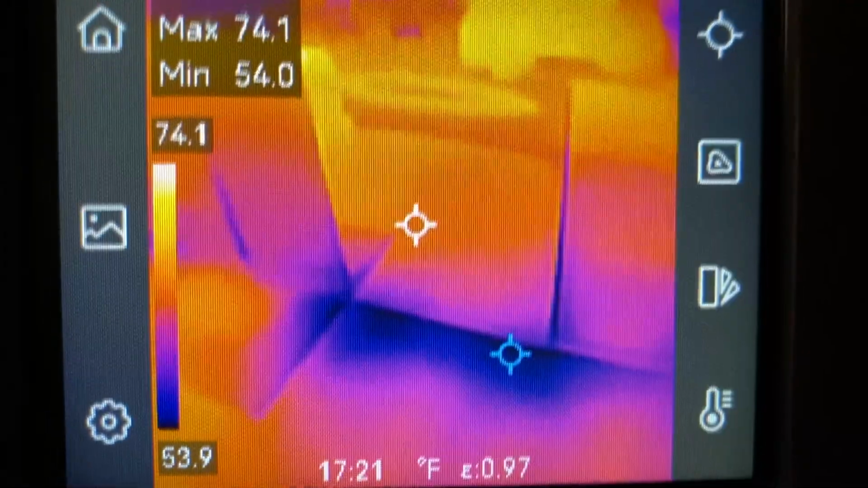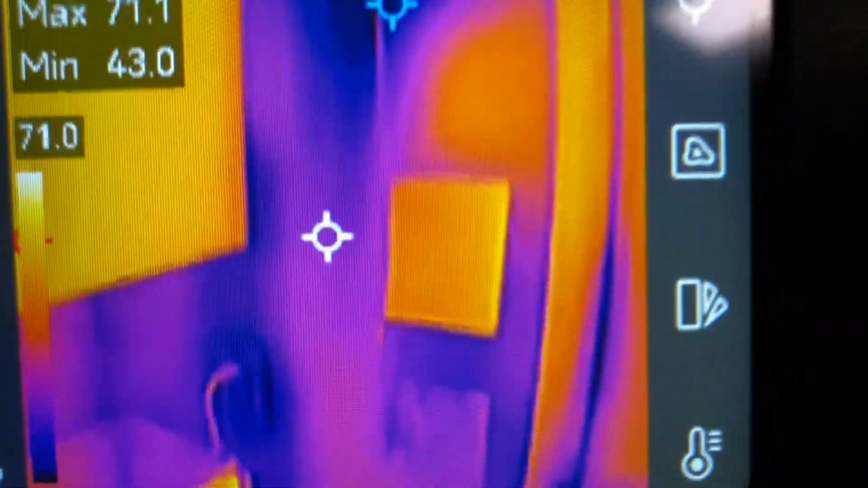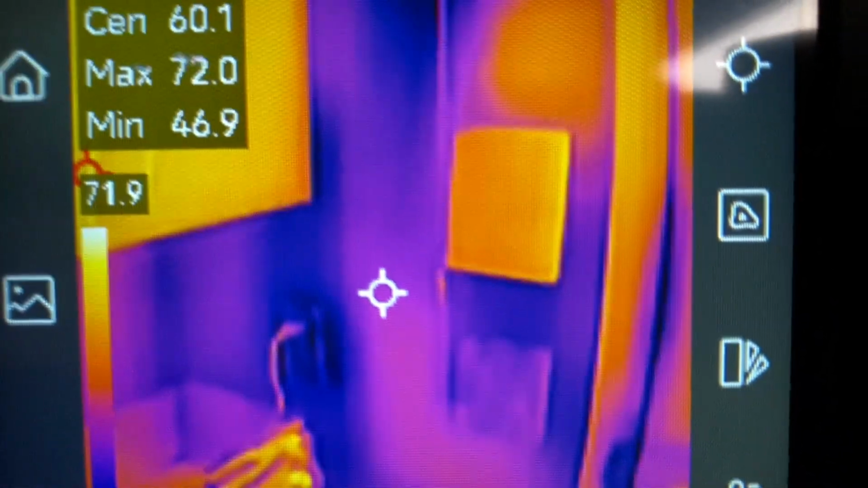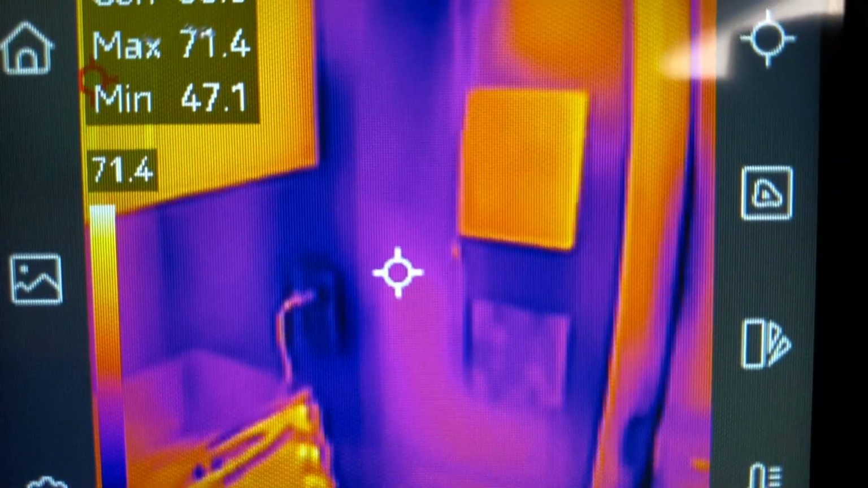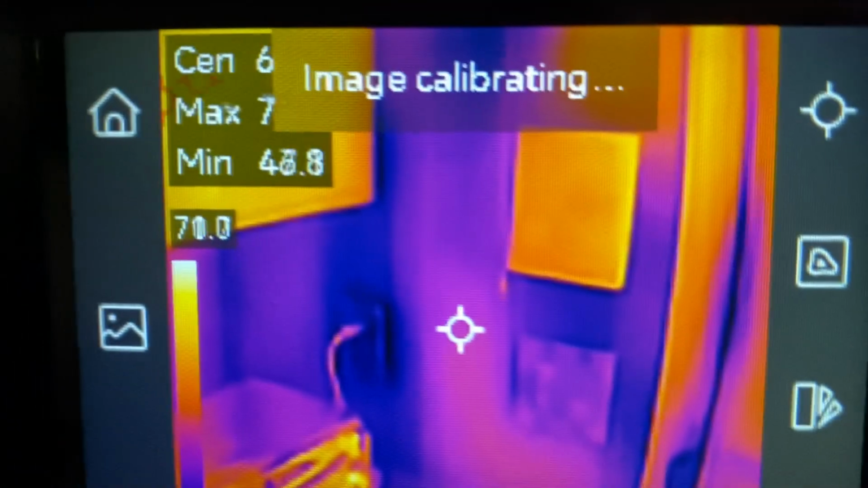And also what I didn't realize is the light sockets here are losing heat. This is an outside wall, and apparently there's probably no insulation in there because this is about a 60-year-old house.